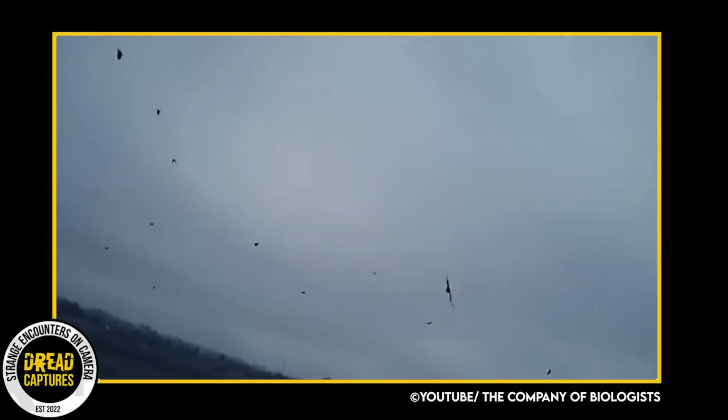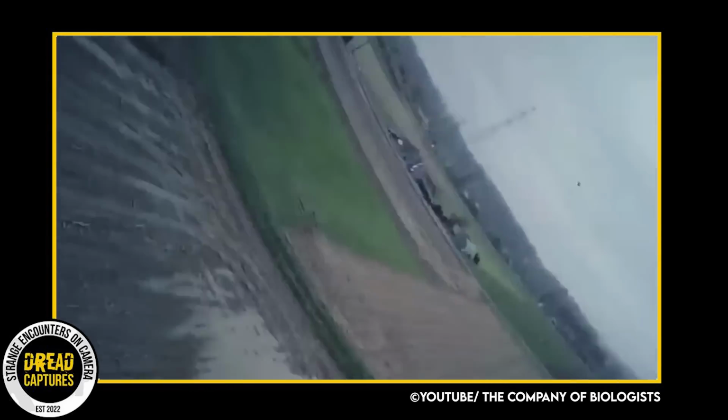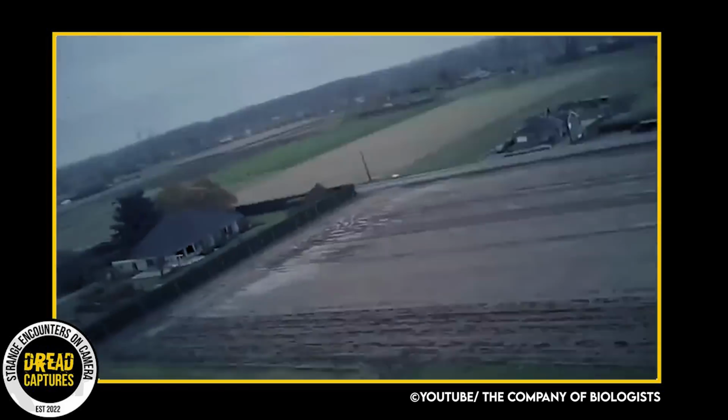This is just amazing footage right here. A trio of falconers have attached a tiny camera to some of their falcons to give us an up-close look into what it looks like during a falcon hunt. It is just unreal. Check this out.